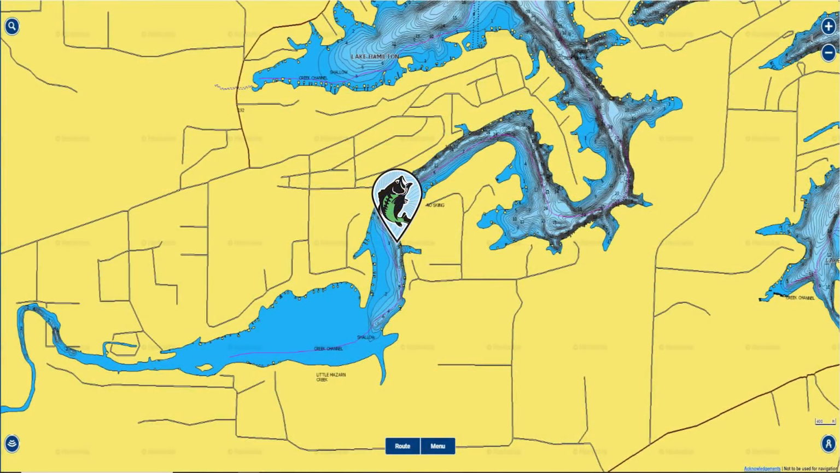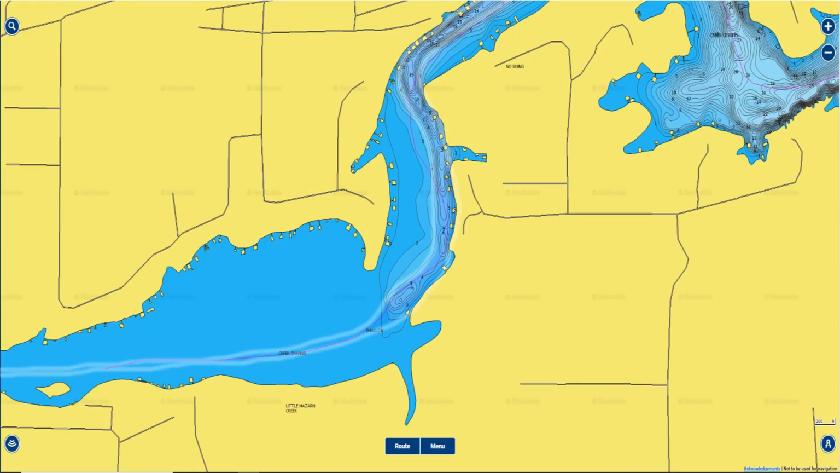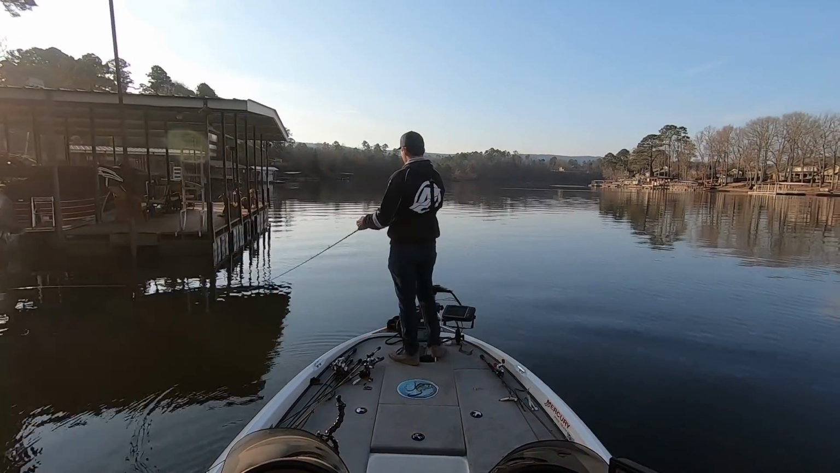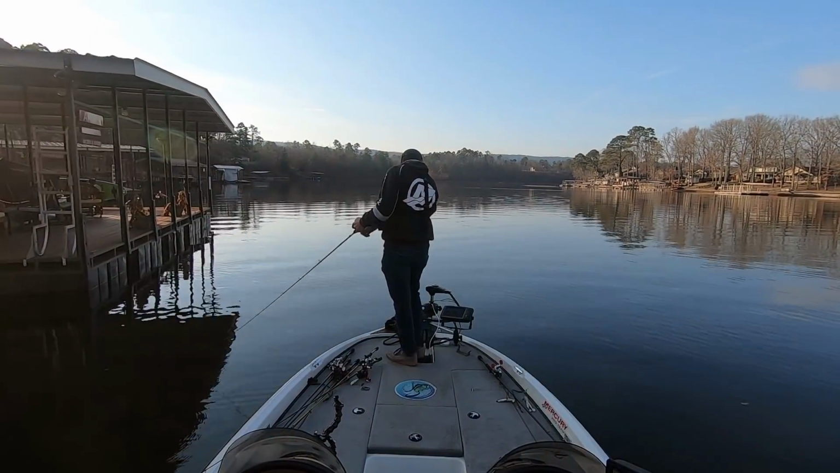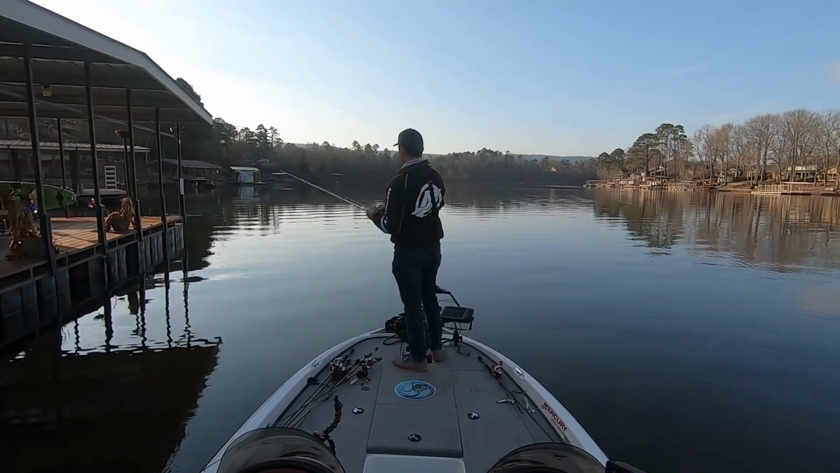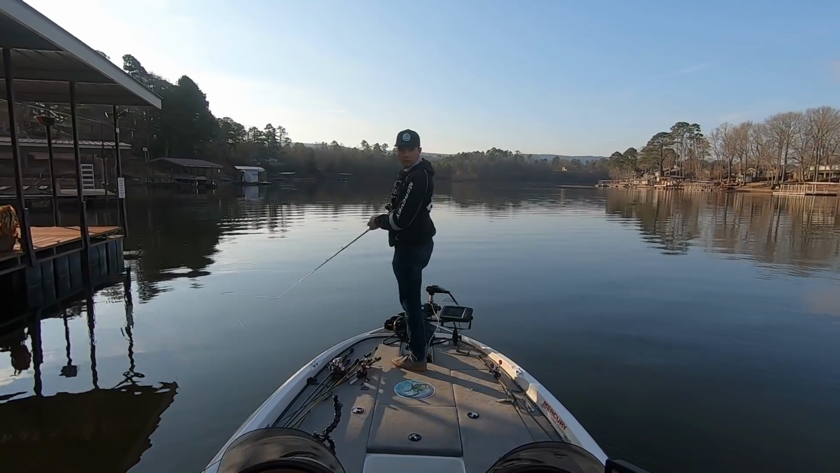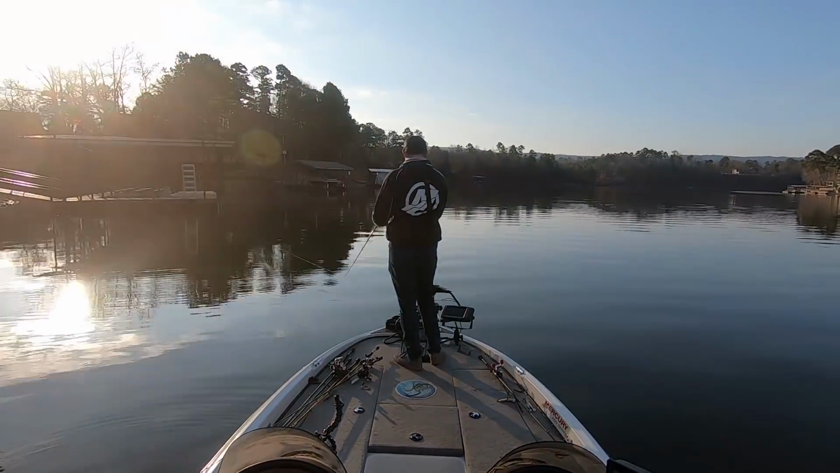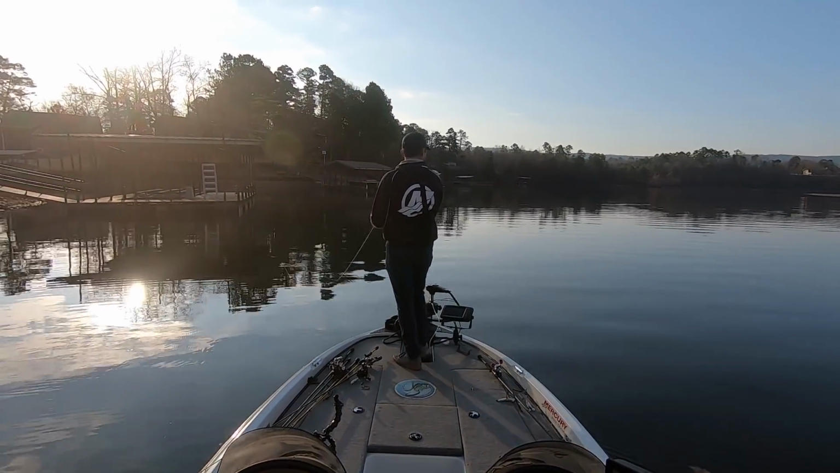So I decided to start in the back of Little Mazarn Creek, which is an area where I got several bites in practice and saw a ton of bait fish. And my plan going into this tournament day is to try to get a limit as quickly as possible in the morning and then head offshore and try to get some of those bigger fish that I found in the afternoon. And as soon as I got back into the back of this creek, there was bait fish kicking on the surface, there were fish busting all around me, and there was a ton of activity in my area.